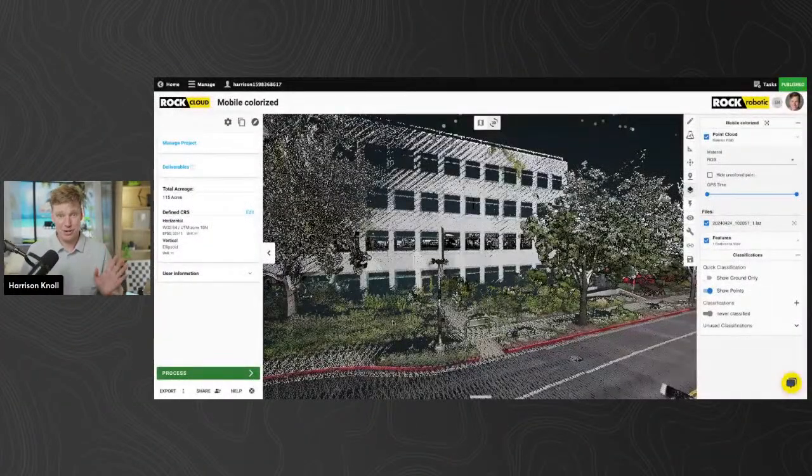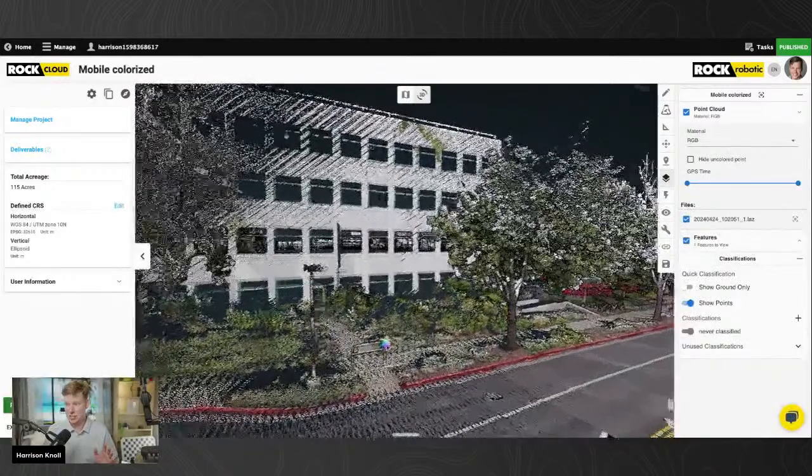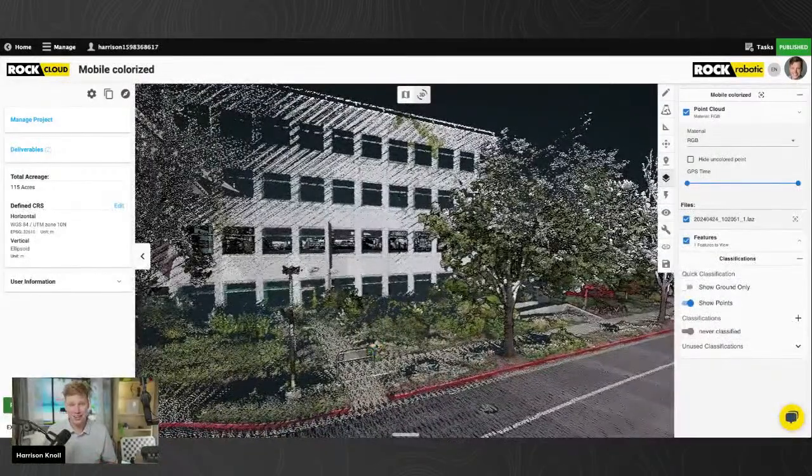So this is your first look at colorized mobile data. And this was just driving. I think I was going anywhere from 20 to like 40 miles per hour on this whole thing.